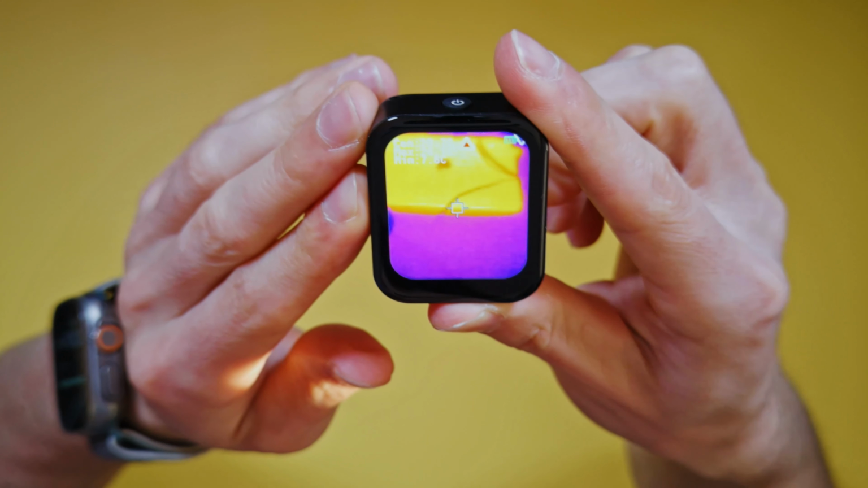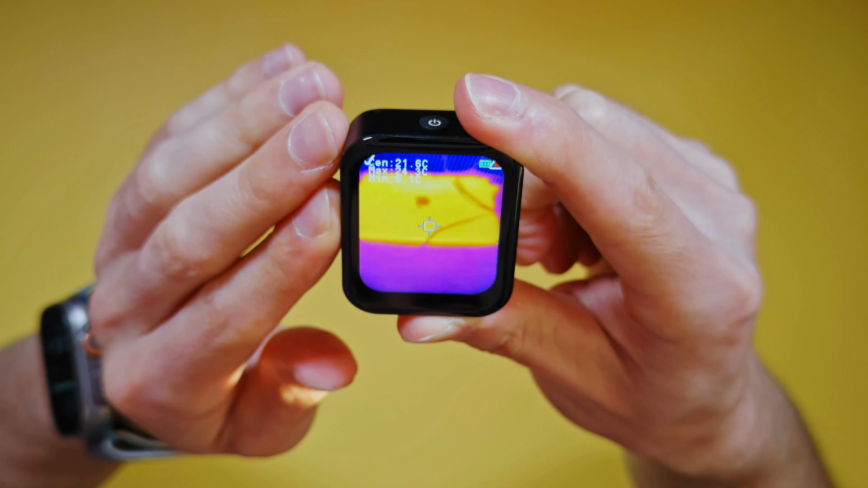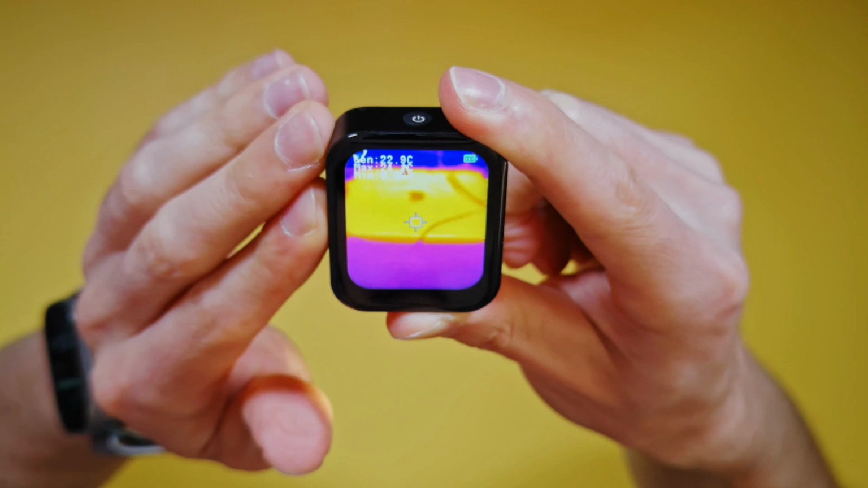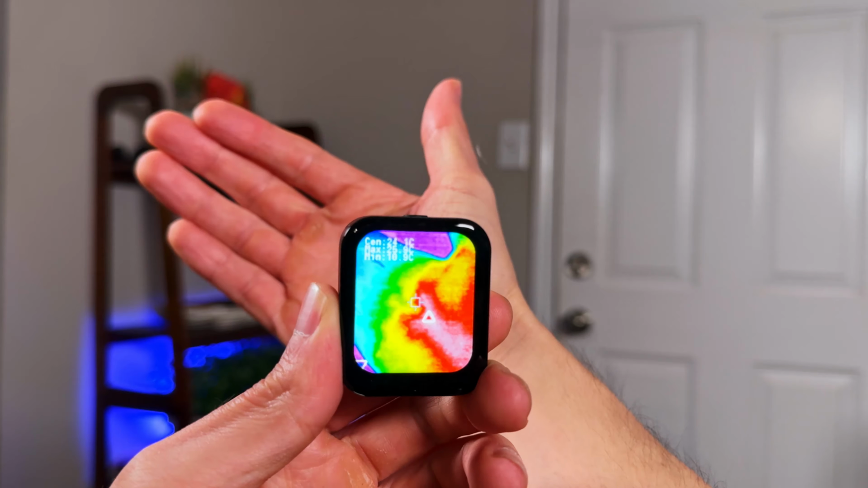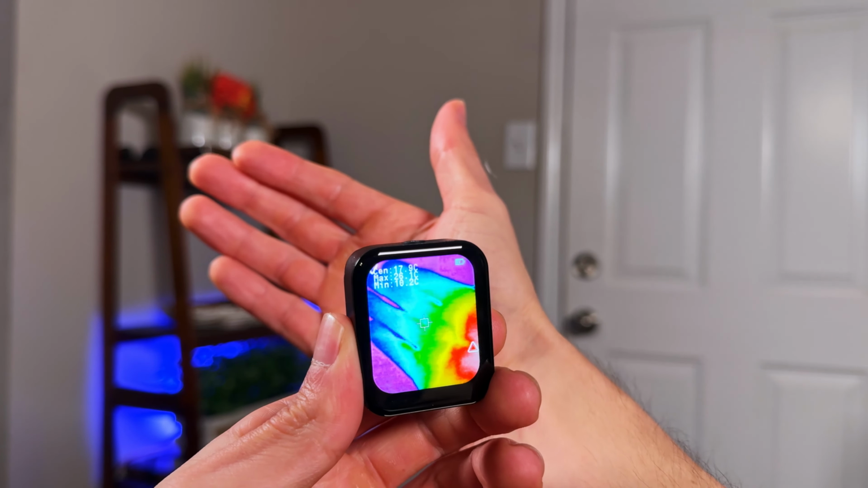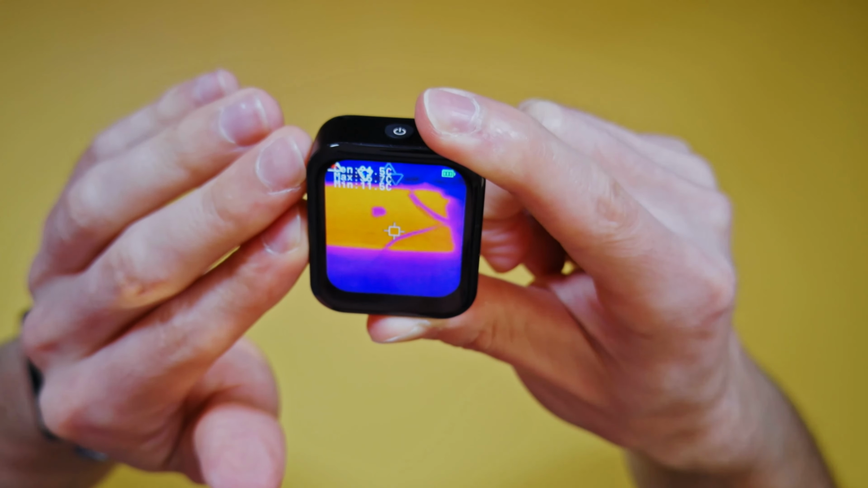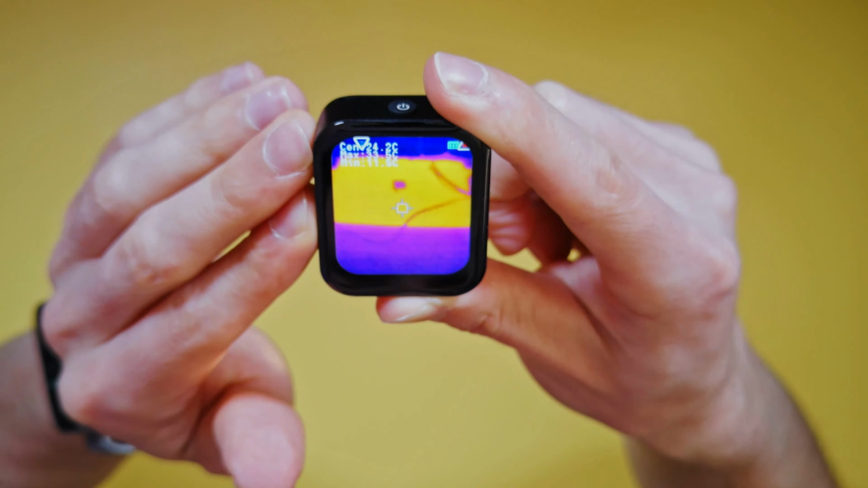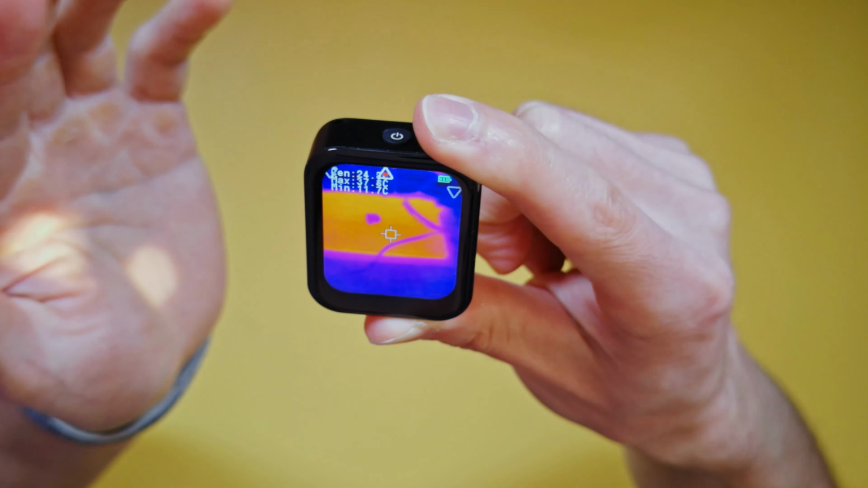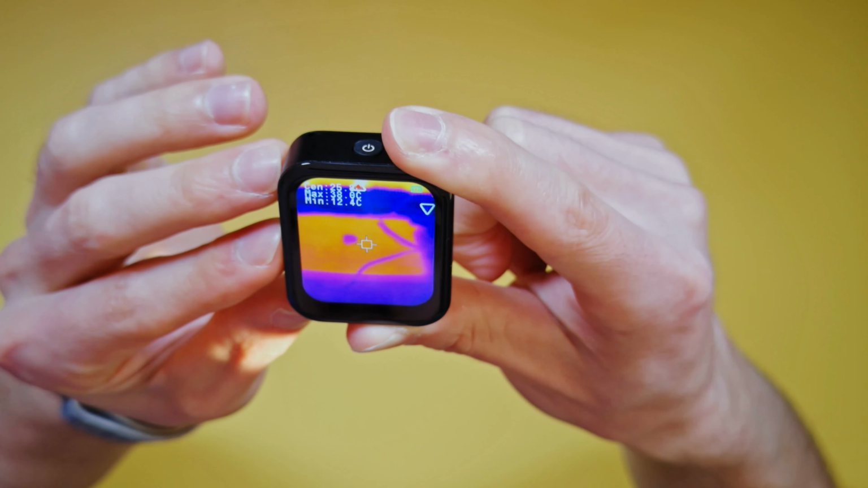Right, so there we can see my laptop right in front. So the thermal sensor is an 80 by 60 IR resolution with a 9 Hertz refresh rate. So what that means is you're getting 4,800 thermal pixels updating about 9 times per second. Now for a pocket thermal camera, that's actually pretty decent. It's not gonna compete with professional grade thermal cameras. Those are thousands of dollars, but for checking temperature differences around your home, this absolutely works.